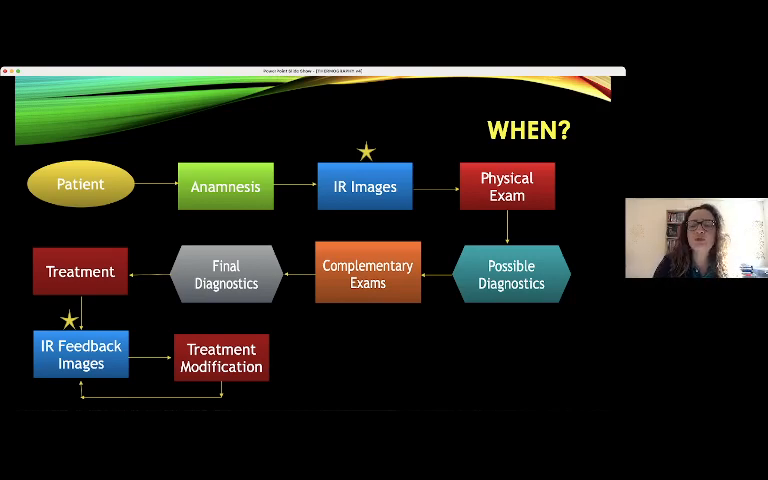After that, we can conduct our physical exam normally, with palpations and tests, and observe the images with our results of physical exams to make a better diagnosis, the list of possible diagnoses, and conduct complementary exams.